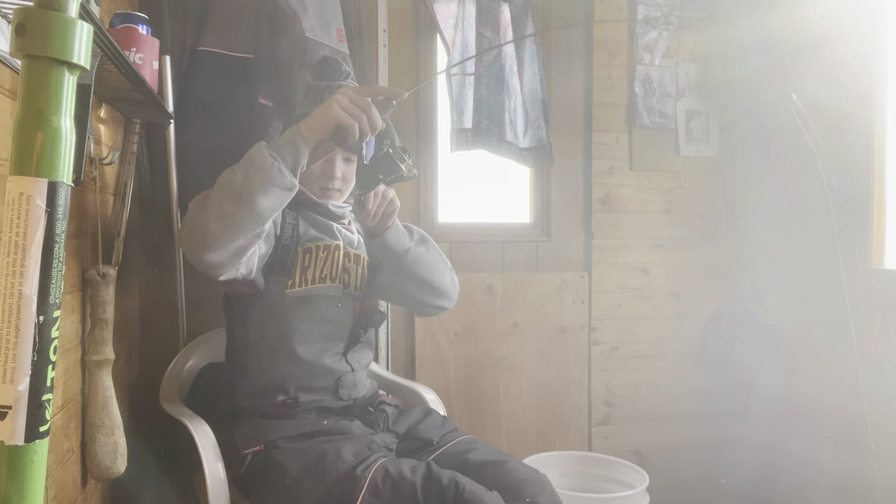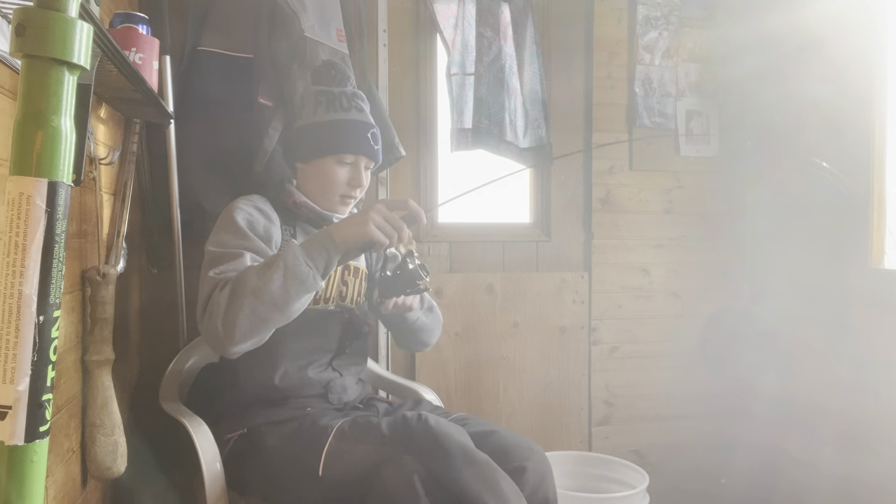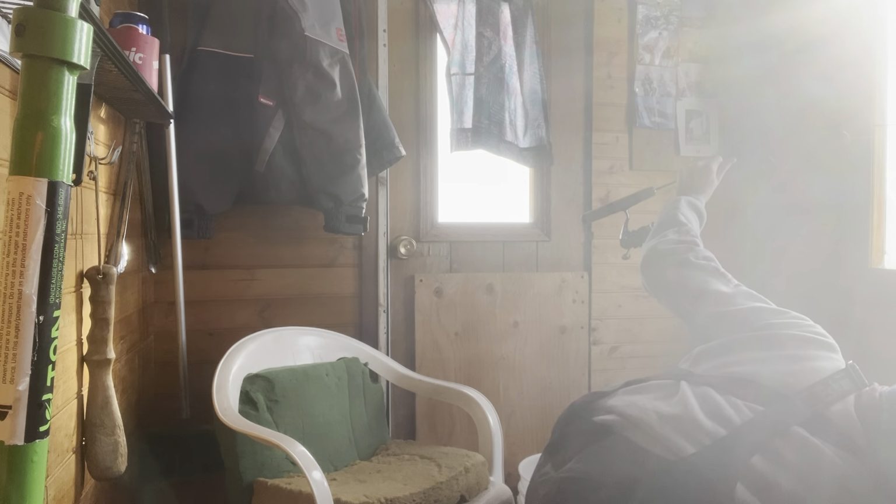You got it. I got him, yeah. Decent fish. That's a big furry one. Don't touch my line. Pike. It's not a bad pike though. Probably grab the pliers.